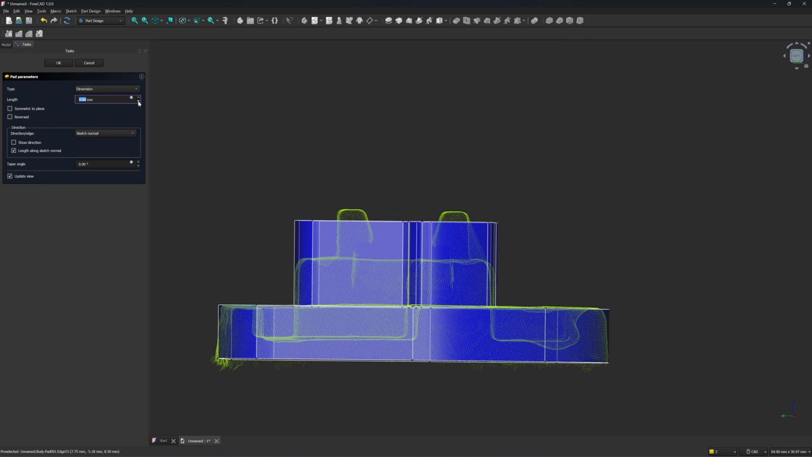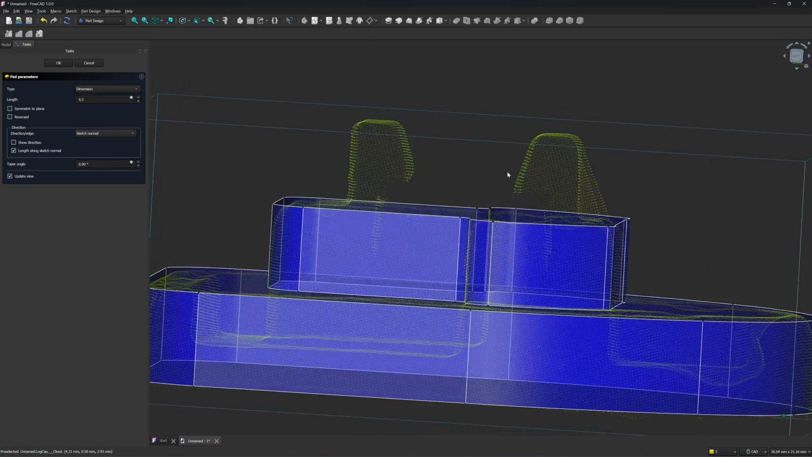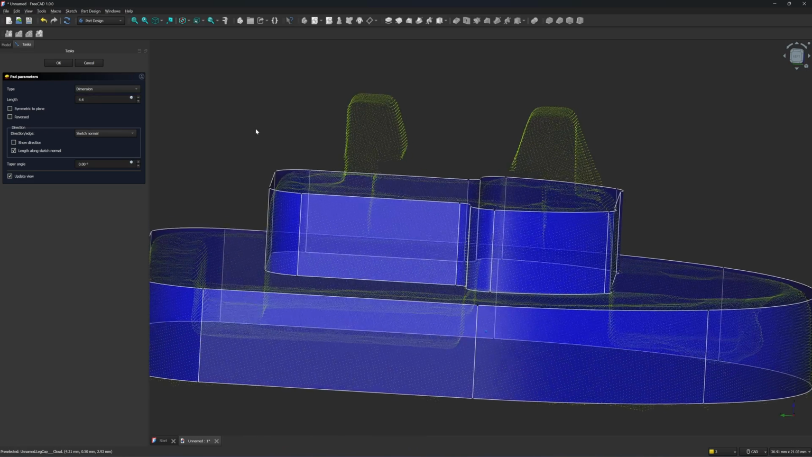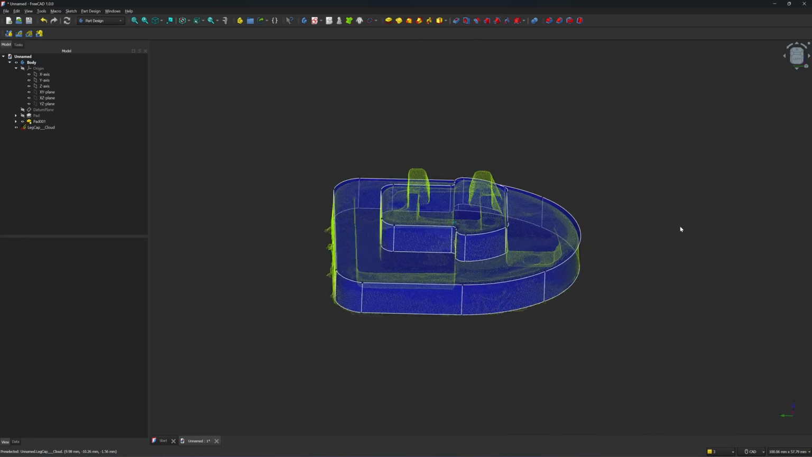Let's change the height to 4.5. 4.5 seems to be the correct dimension. I think it's too tall. Let's try 4.4. Yep, 4.4. Click on OK. So now we have a second sketch.